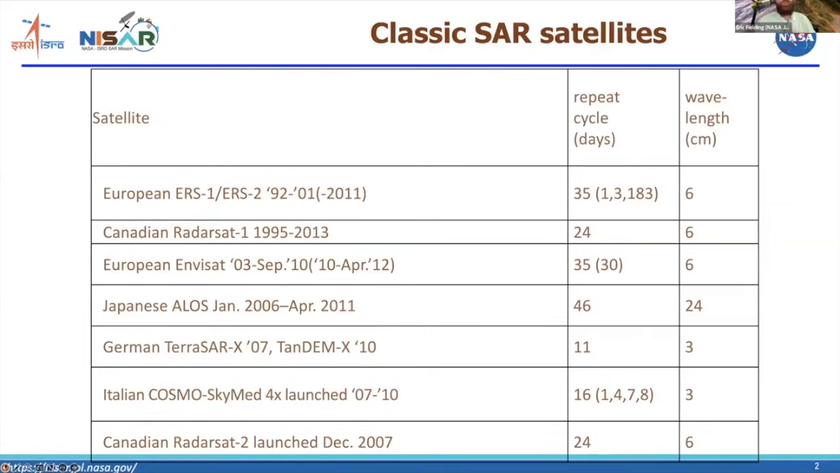Then the next main follow-on from the European Space Agency was the satellite called ENVISAT. ENVISAT was a huge satellite. It had not only the SAR, it had several different optical sensors. It was launched in 2003 and continued operations until 2010.